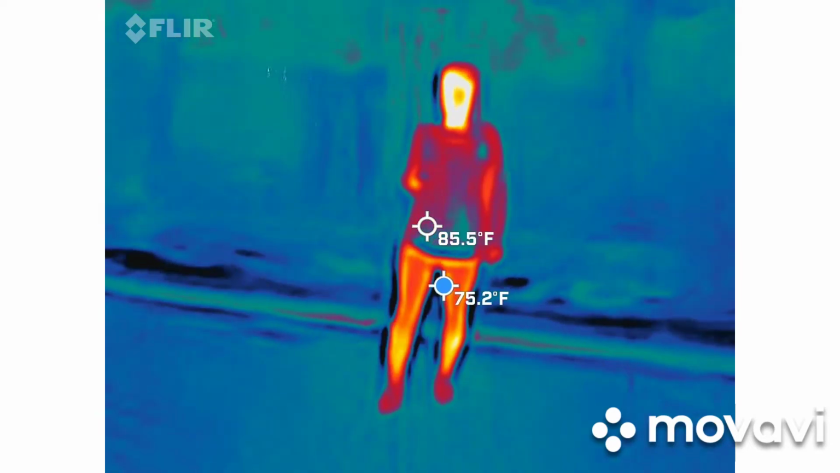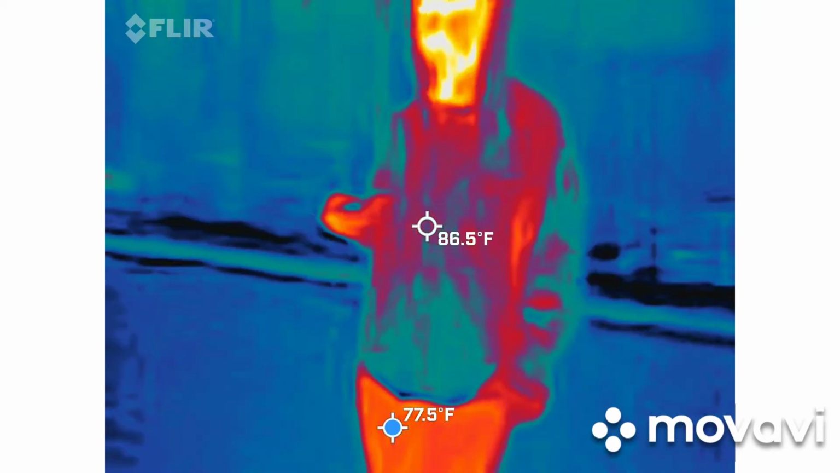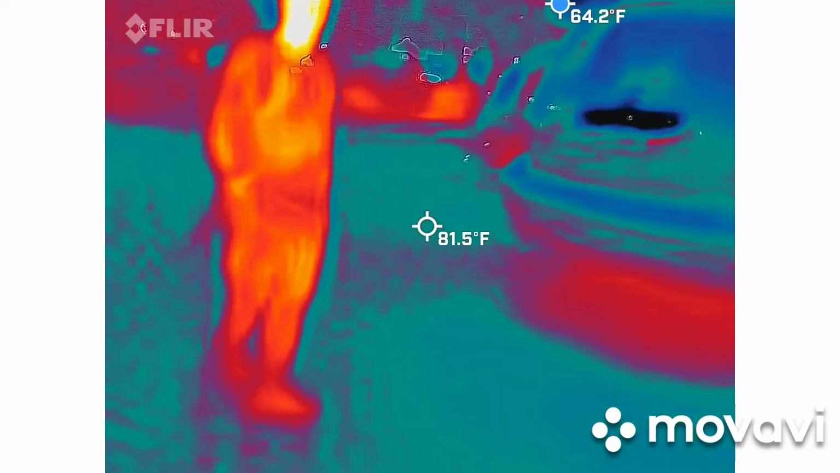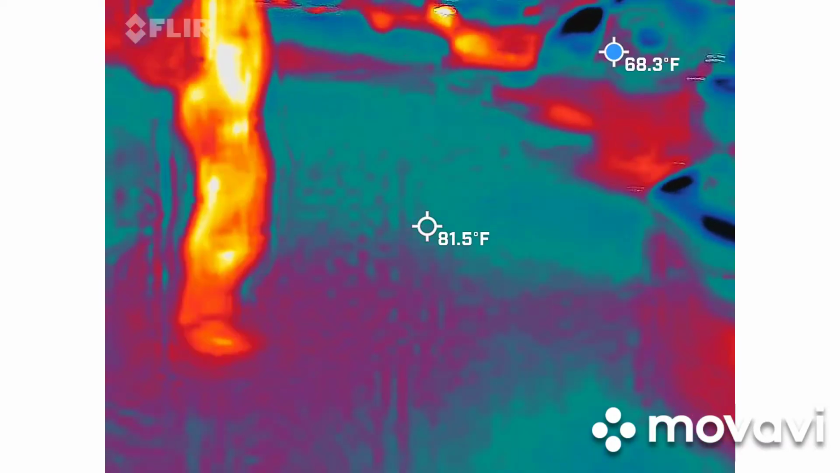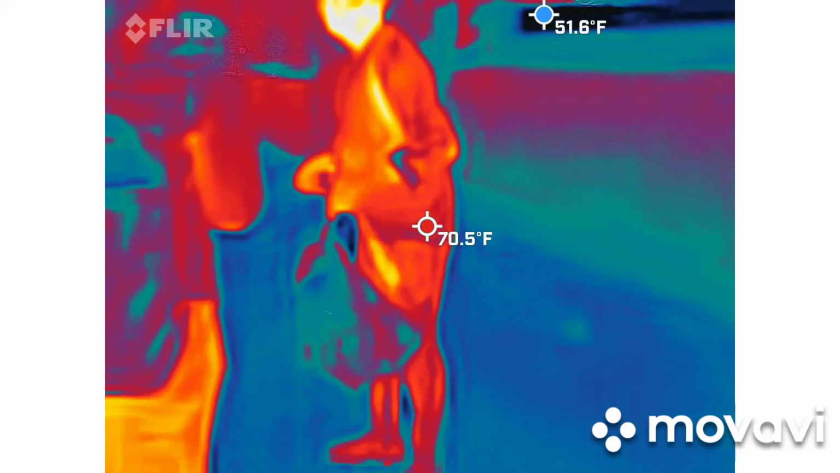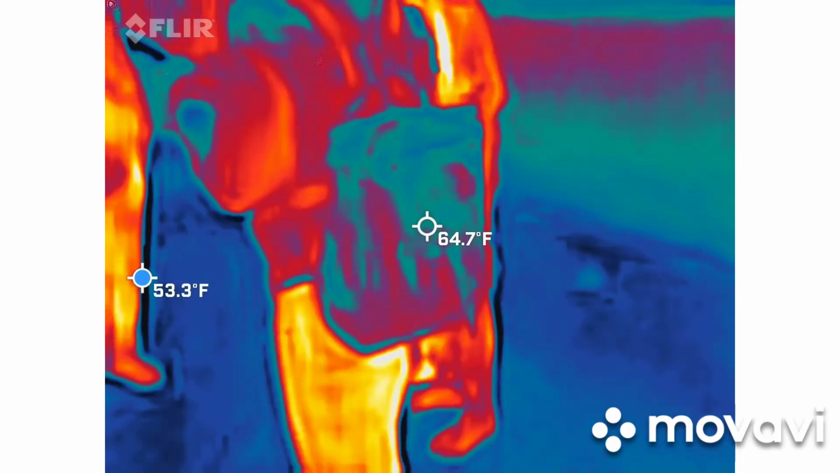It's saying the coldest thing is your shadow. Do you want me to stop this? You can kind of give it a break if your hands need a little break. You can put them side by side. The only thing is I usually break them.